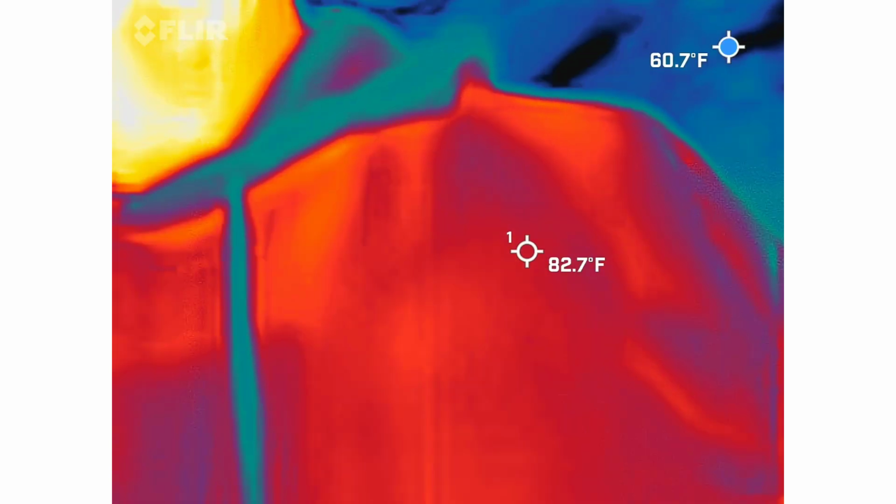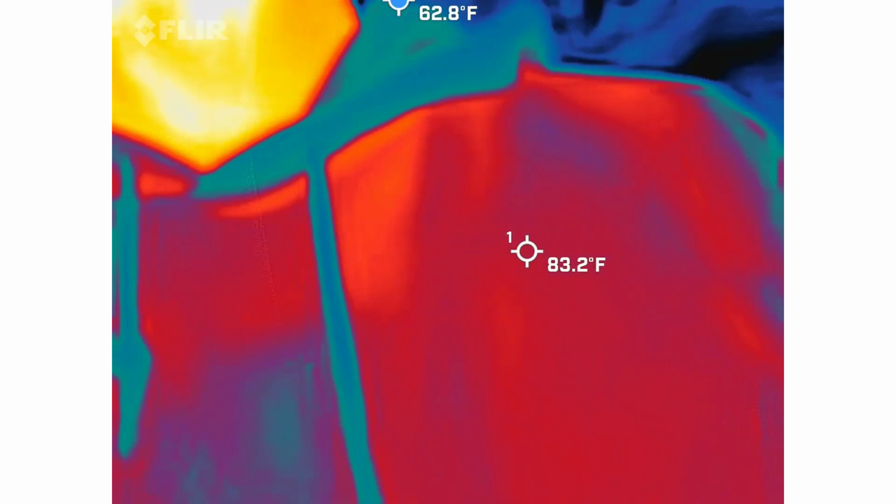Sorry, I had to do some quick math. The radar guy can do numbers too. So 49 degrees and colder, and we have caught things that have been all the way up to about 40 to 50 degrees colder than what it actually should be. So again, this is super cool.